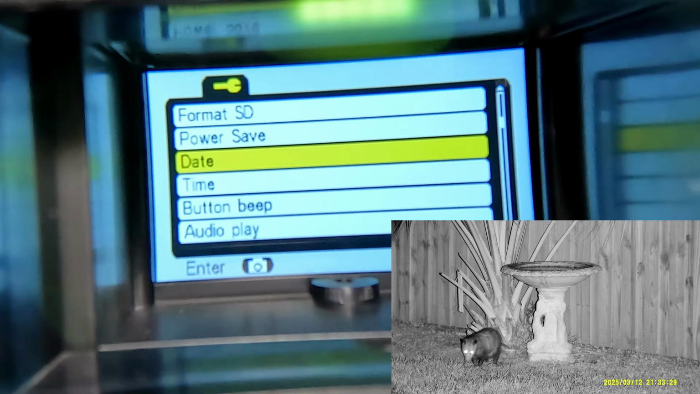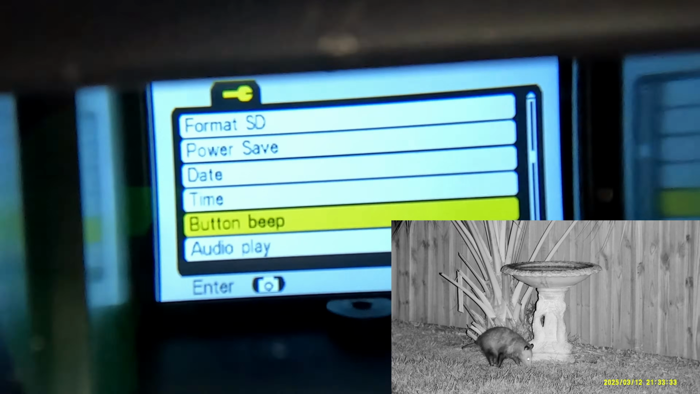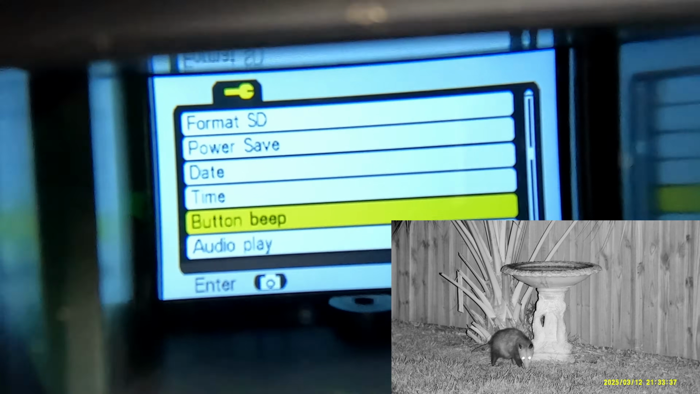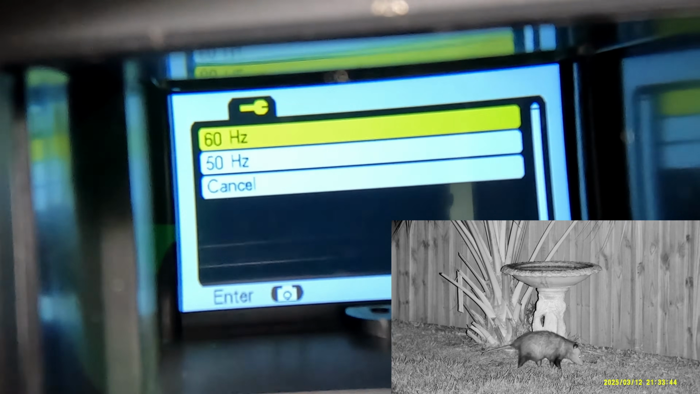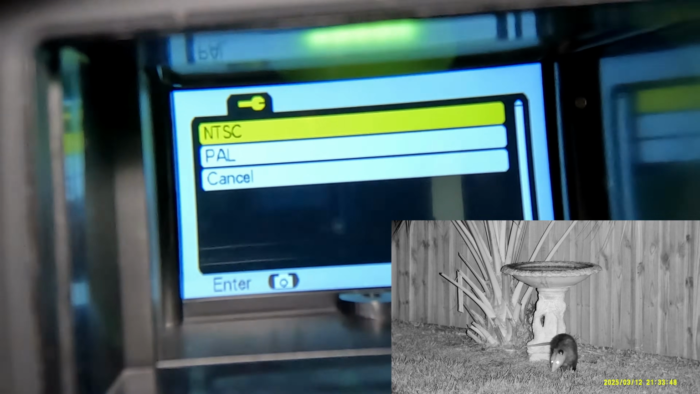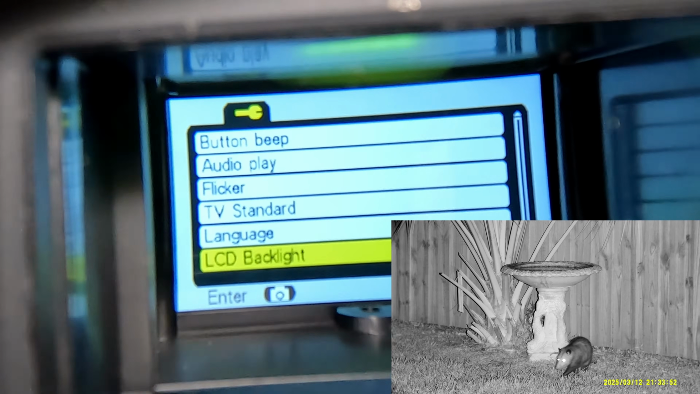Obviously setting the date and time, that's real straightforward using the arrow buttons. Set the time. Set the button beep. I have it set on real low. I don't like it loud. Audio play, I always have that on. You want your audio on there. Anti-flicker, that's pretty straightforward in the US, usually around 60 hertz. The TV standard, that's almost always NTSC. Set your language, and you can adjust the backlight on the screen.